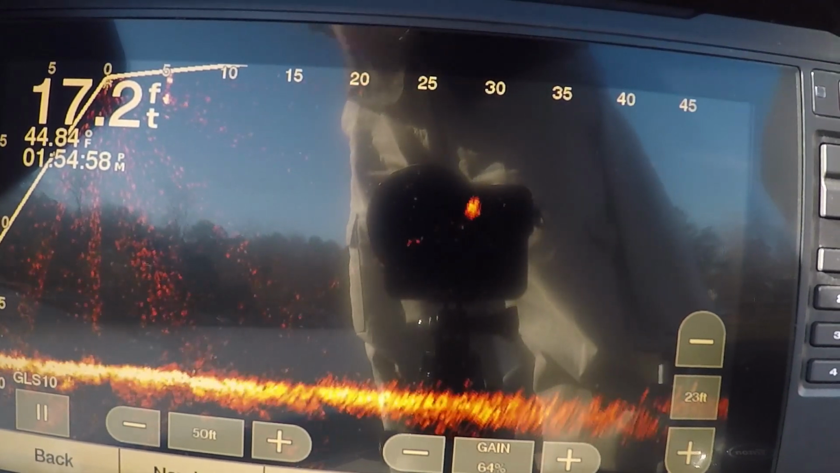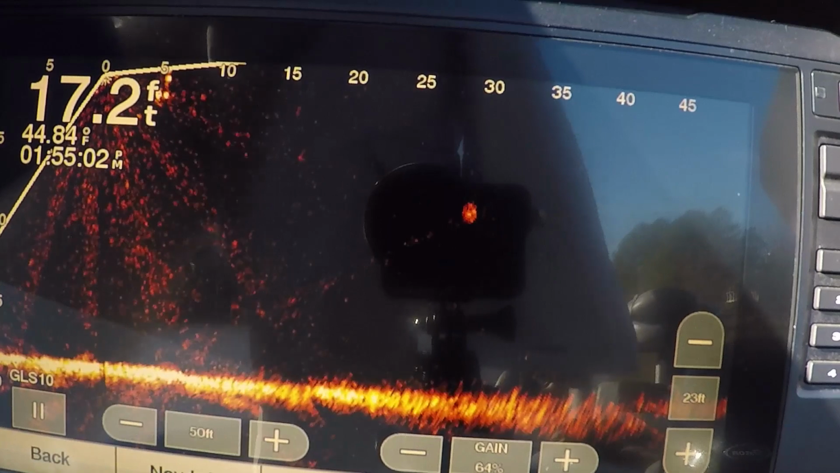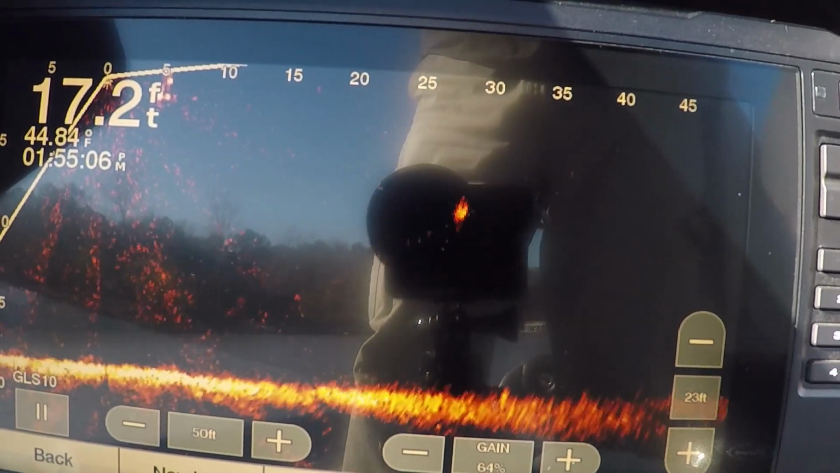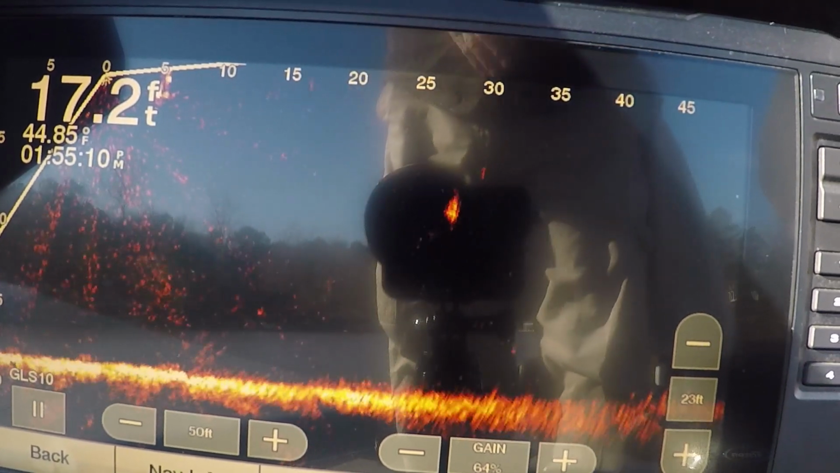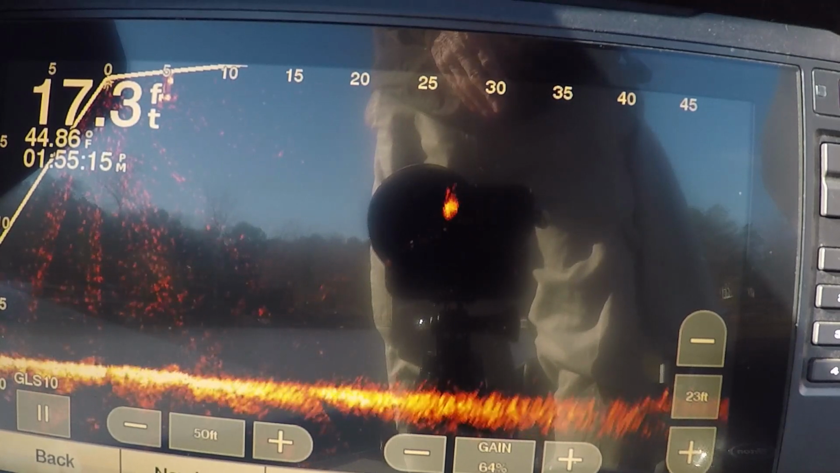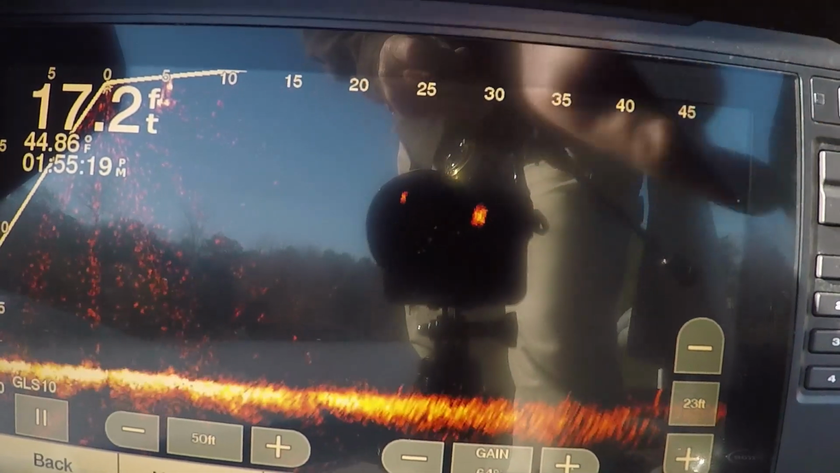So I gotta keep moving my LiveScope because the boat's moving, with the wind and me moving it. All right, coming down. Good angle this time. Right there, right at it. Look, he went away from it. Bait's going this way. Look, he went the opposite way.